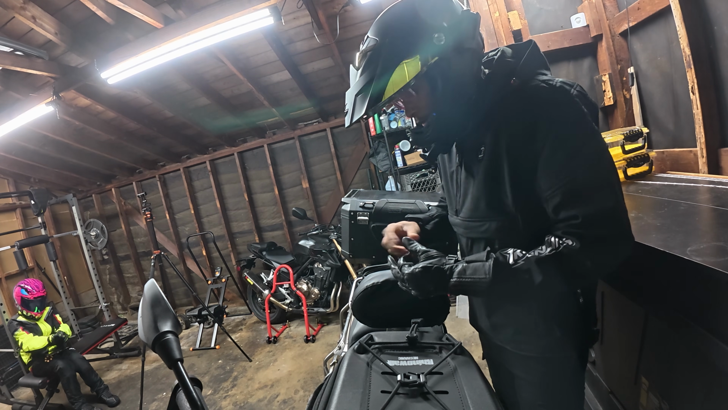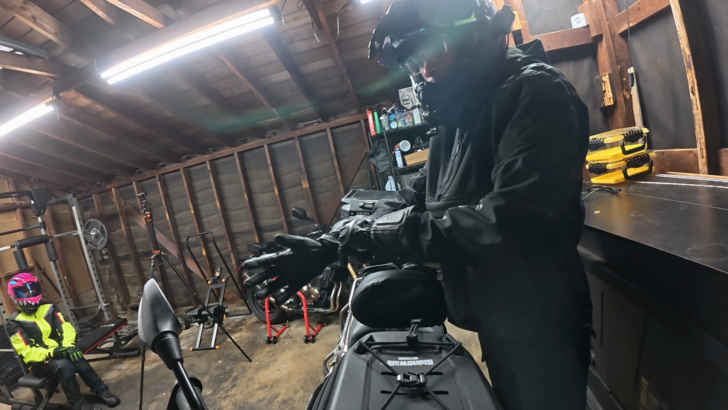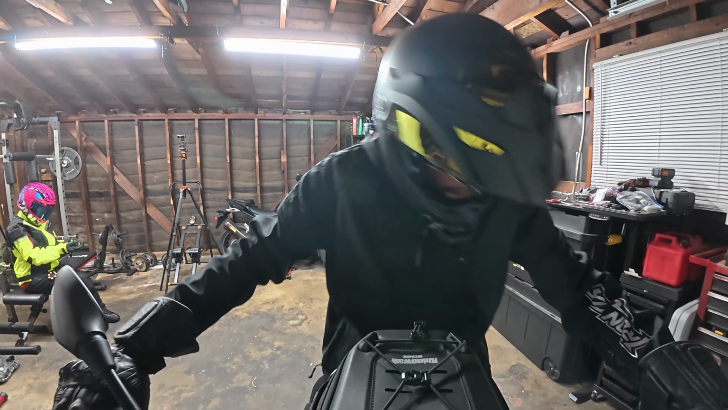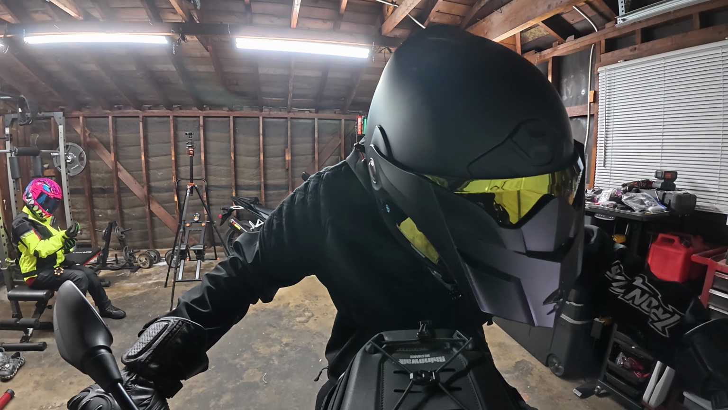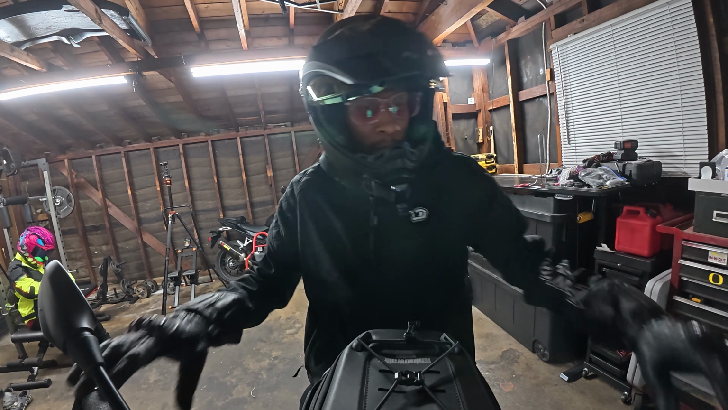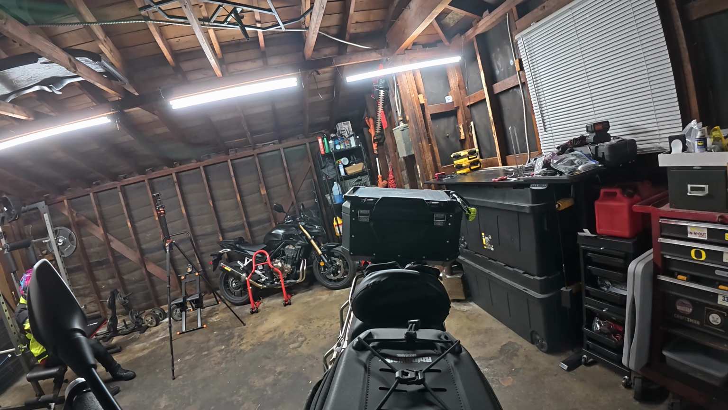All right, I'm going to try out this old helmet setup. This is my old helmet setup, the modular one. I'm going to be doing another trip next week, and I think I'm going to take this helmet, but I wanted to get everything geared up in this helmet again.